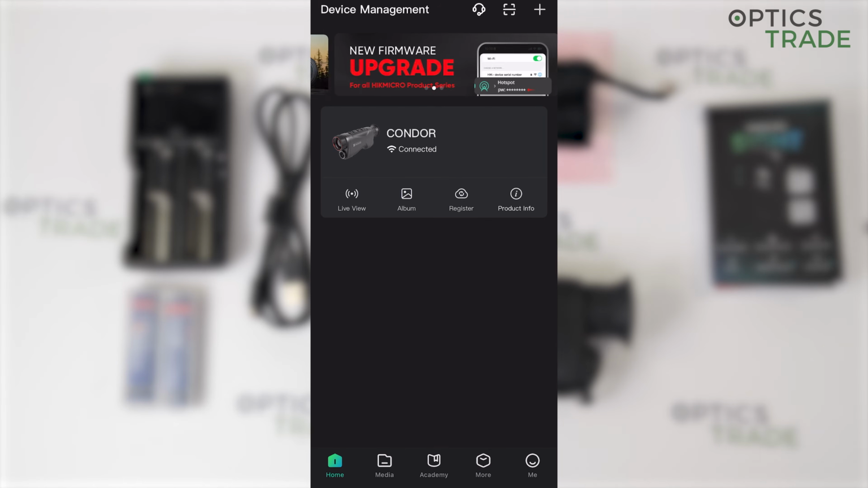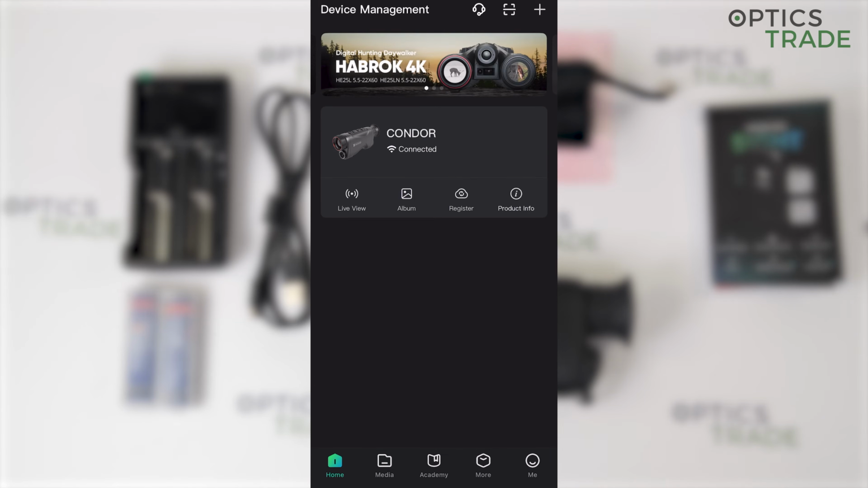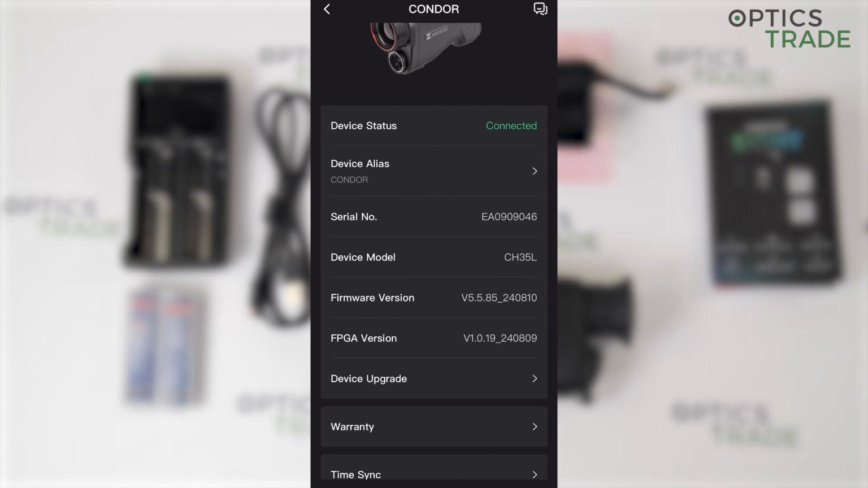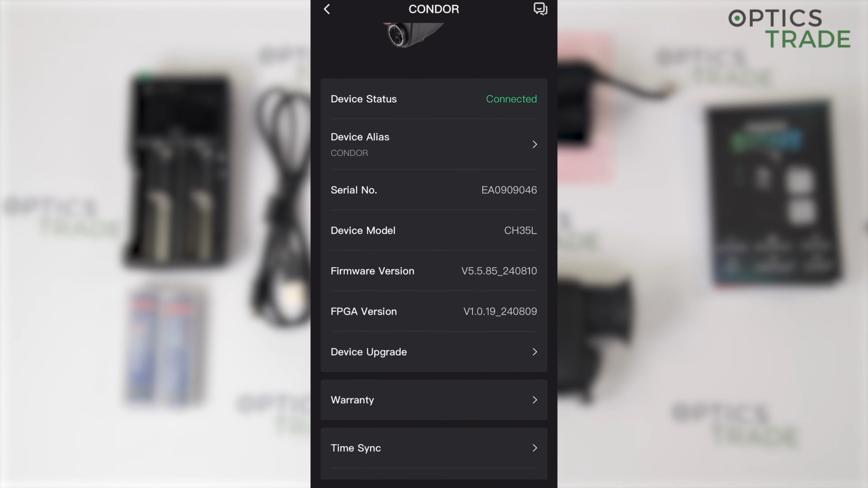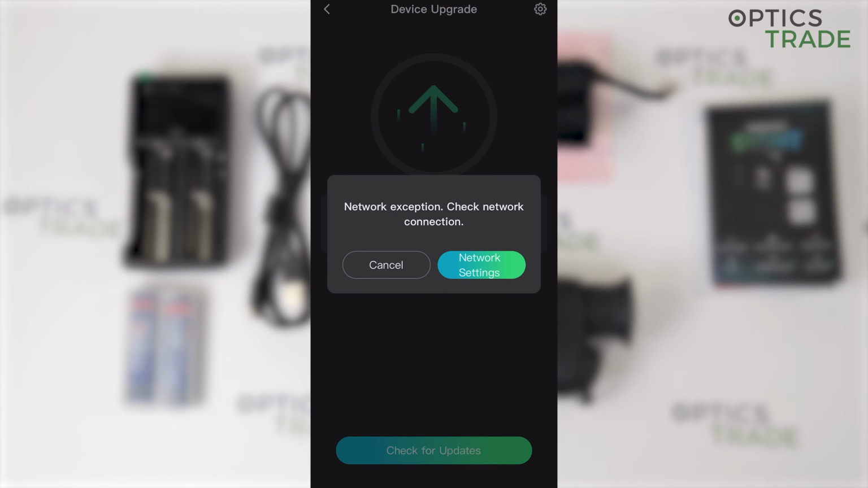First is live view, album, register the product, and product info. If we go to product info, we see all of the data of the device, and when we click up on device upgrade, we can check if there are some updates available for this device, so you can very easily update the device directly with the phone.